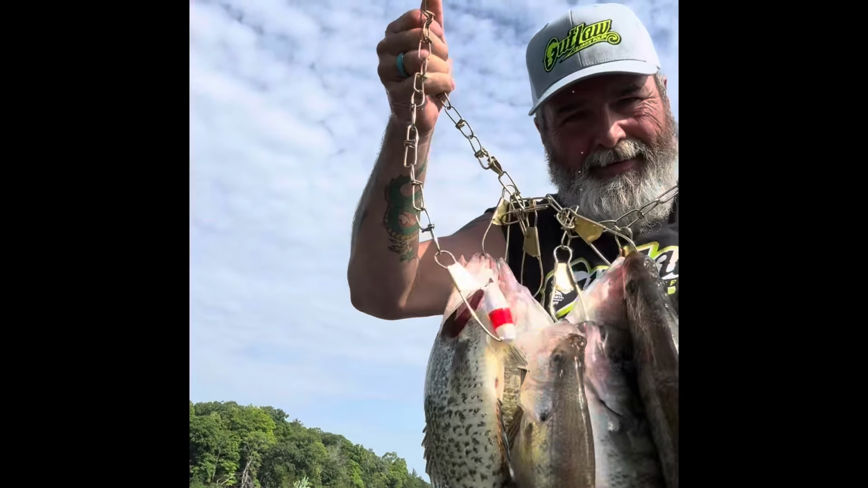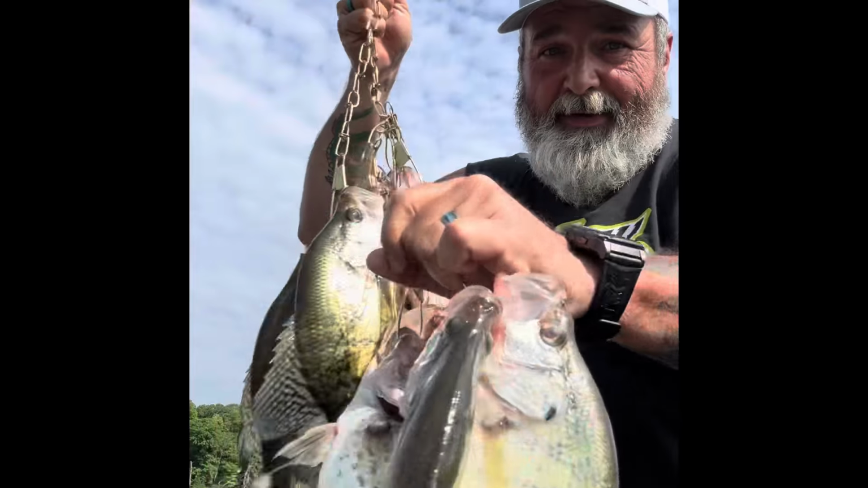There's some big old crappie in that pile right there. Check it out.